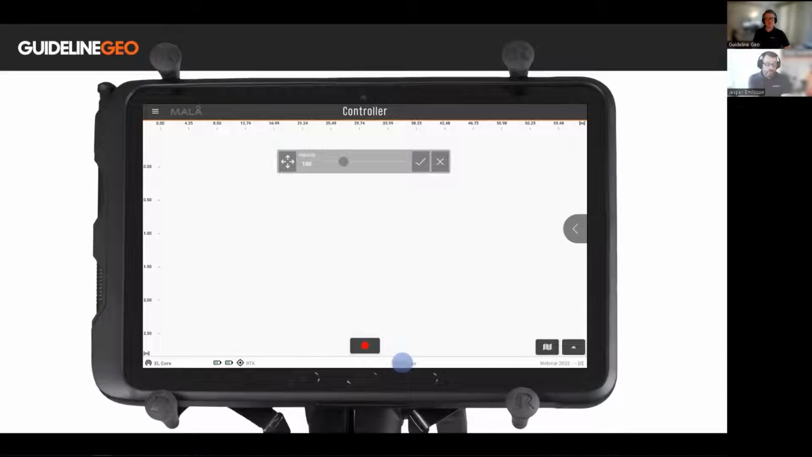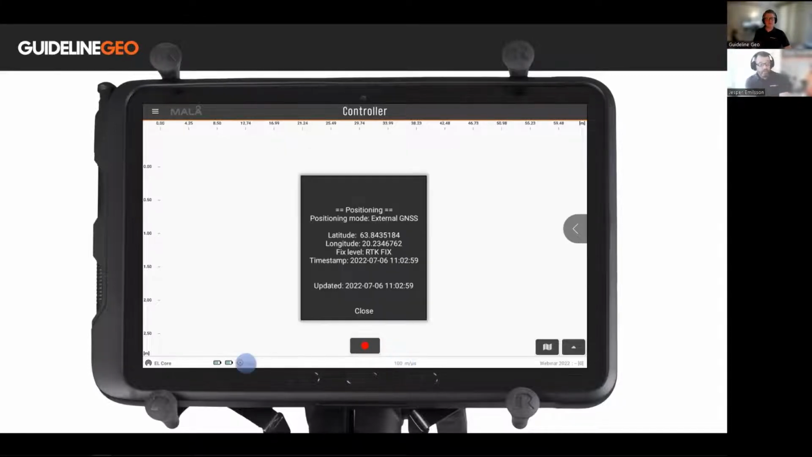If we travel further to the left, at the bottom part, we can see the symbol for what positioning device we are using. In this case, it's an RTK GNSS solution receiver. And if I tap that, I will get this information that shows the status of the receiver.